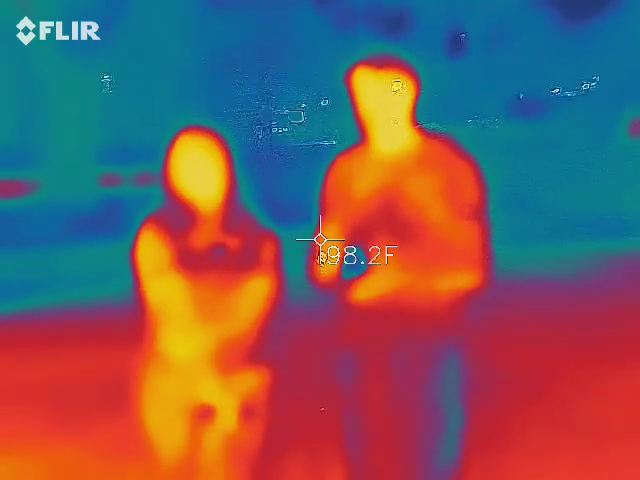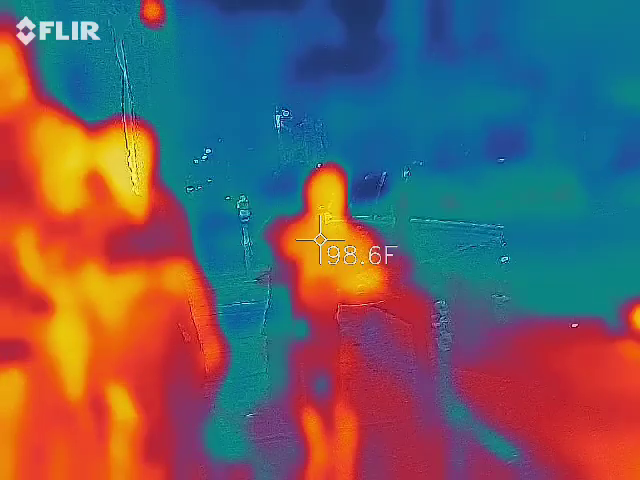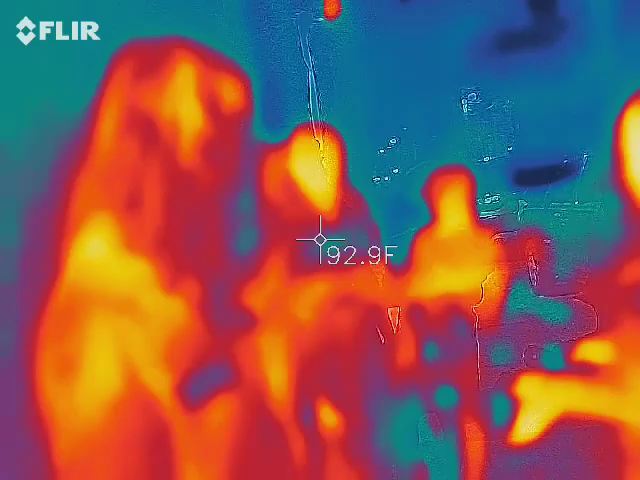Go ahead and hand it to those two young ladies and show them where the volume is. Okay, so it's right here, it's like a twist for sound.